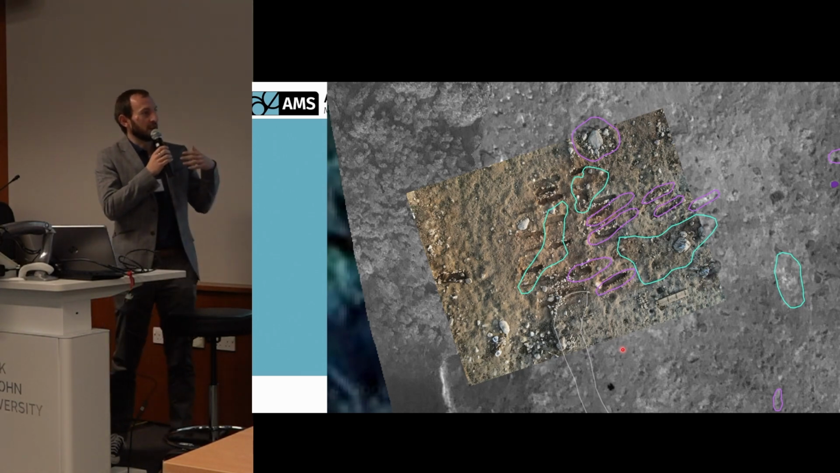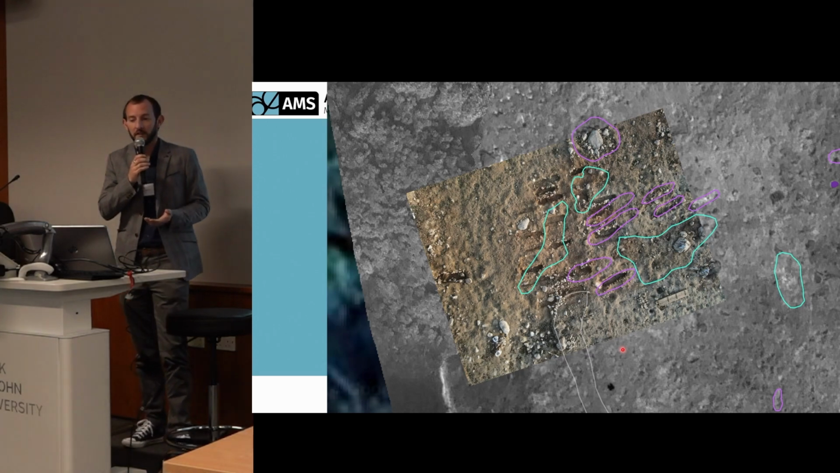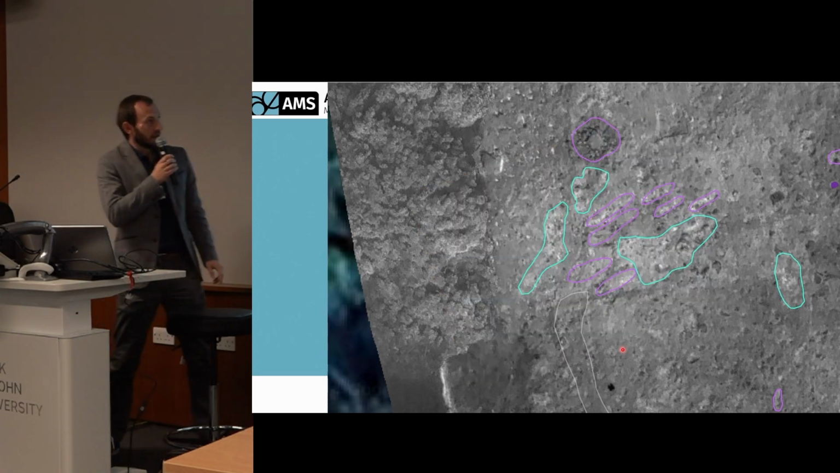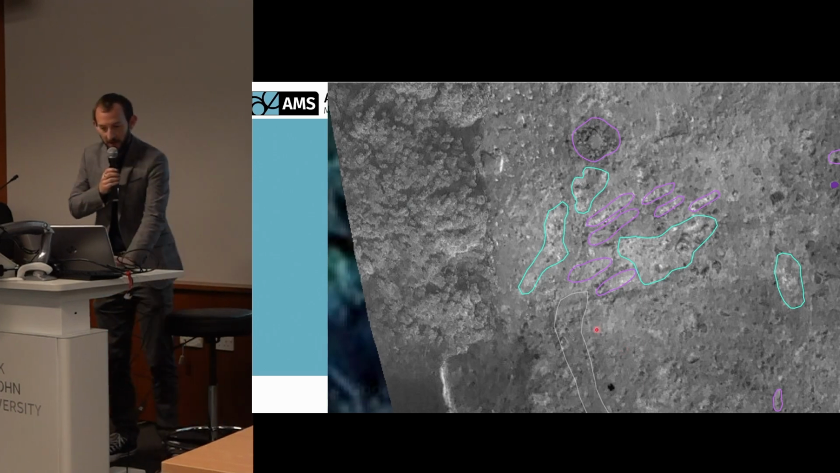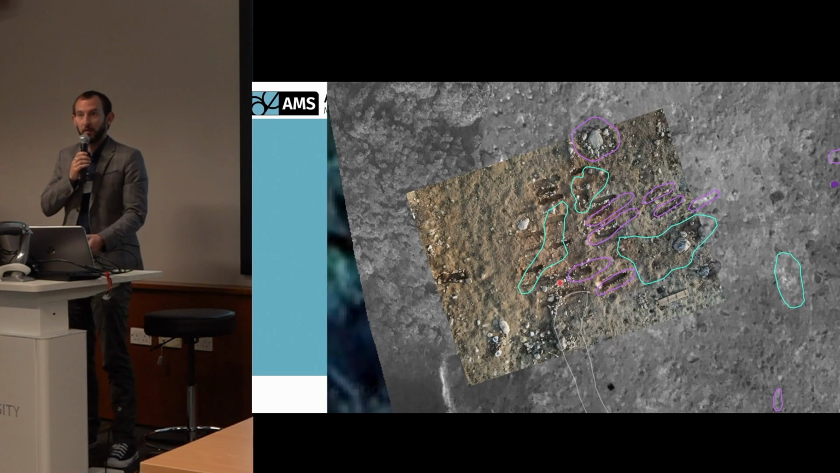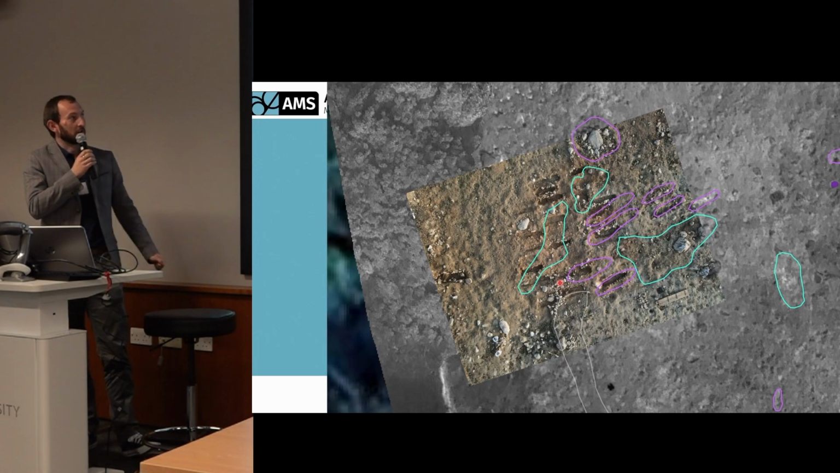But we can also see that we actually underinterpreted the thermal data. If we go back, we can see an area just here where there's further thermal contrast that we didn't interpret, which corresponds to the location of some of the burials as well.